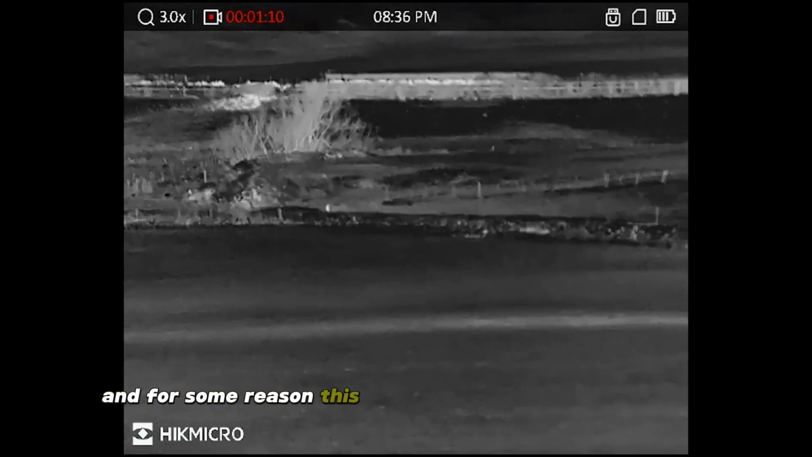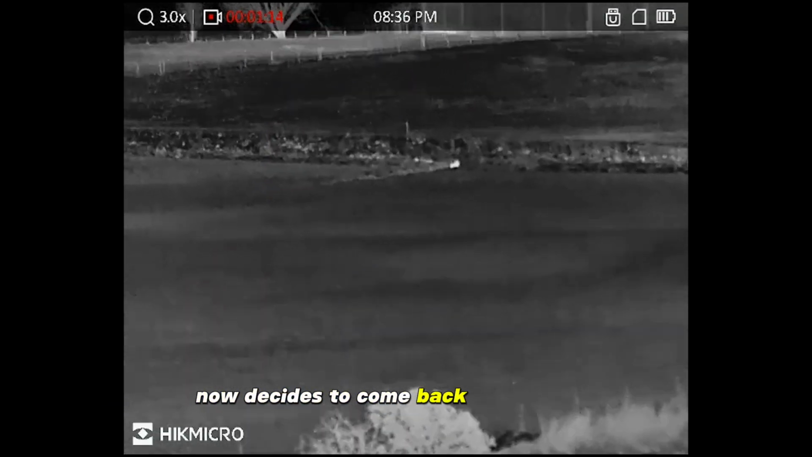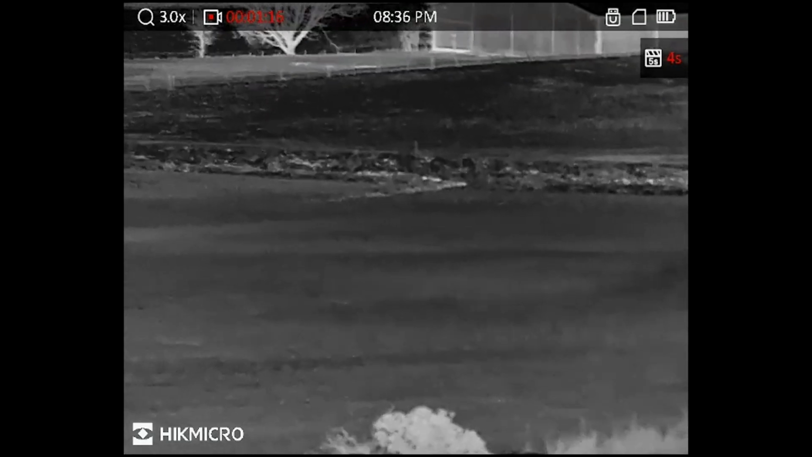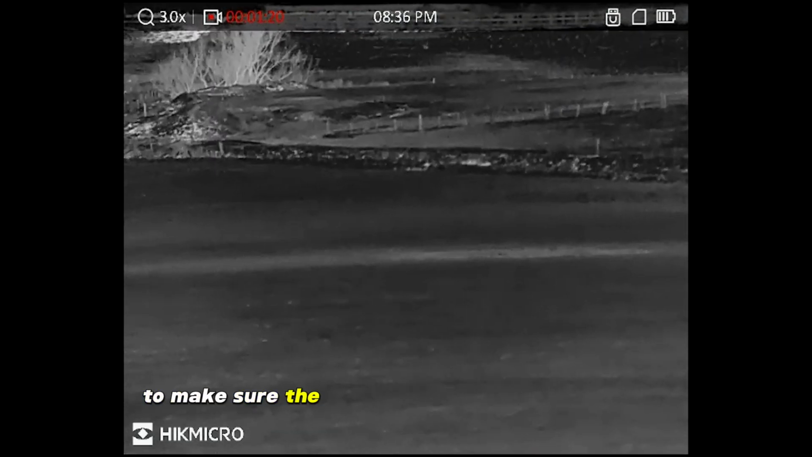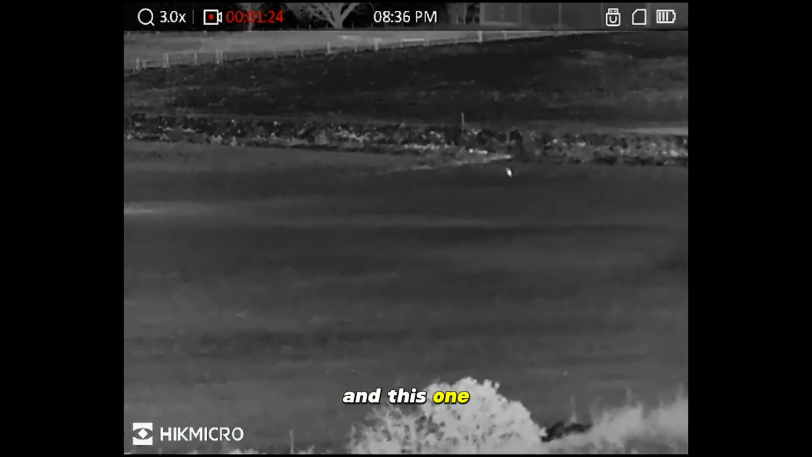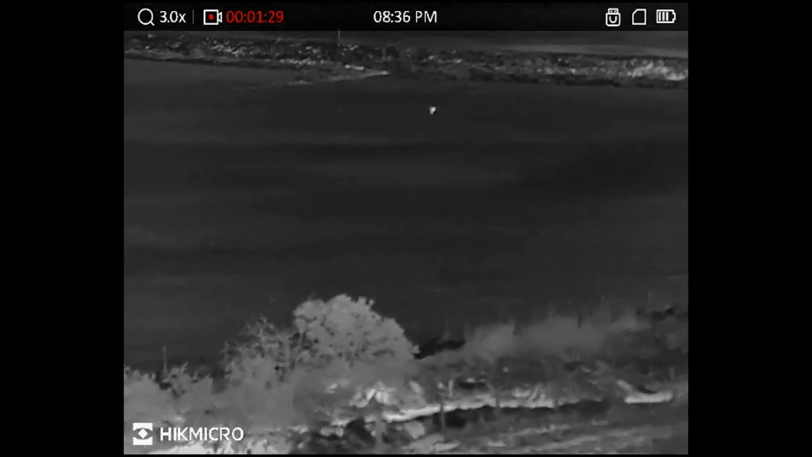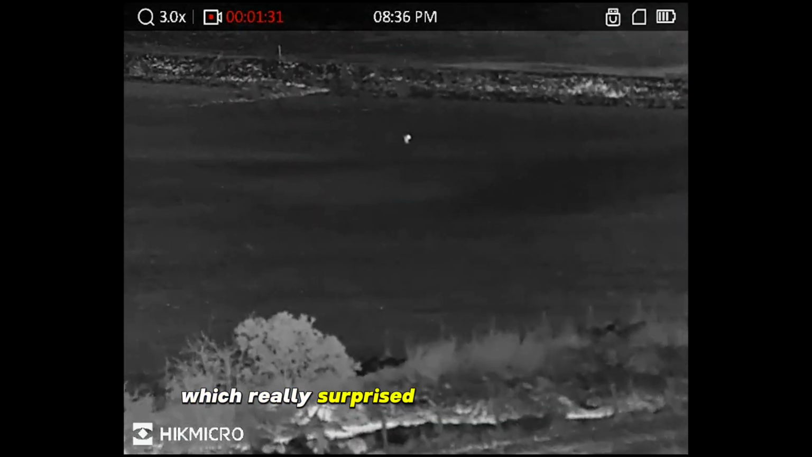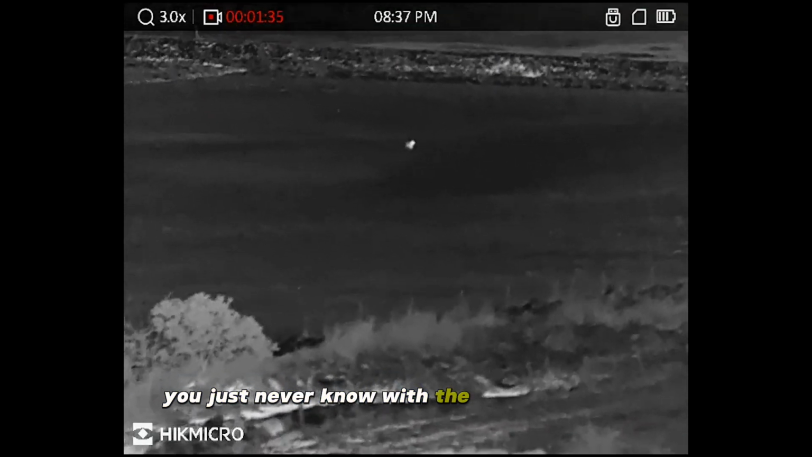And for some reason, this fox that had gone away from me now decides to come back to the squeak. I'm just looking to my left now to make sure the other one's not going to come back, but no, it's away. And this one decides to come back, which really surprised me. But there you go. You just never know with the fly foxes, do you?